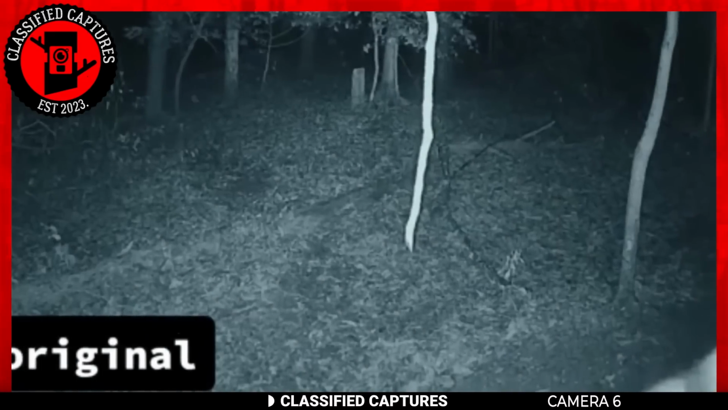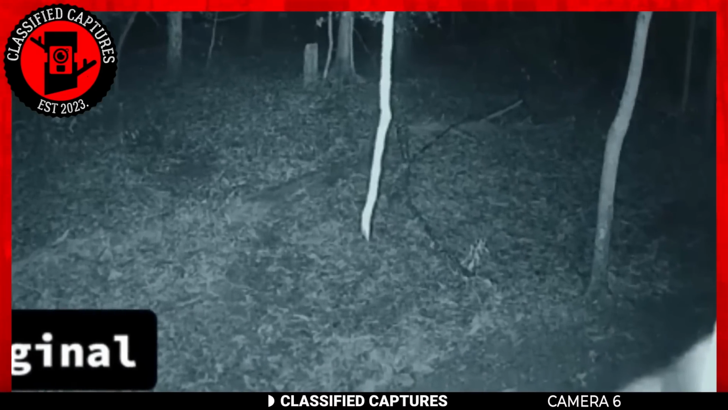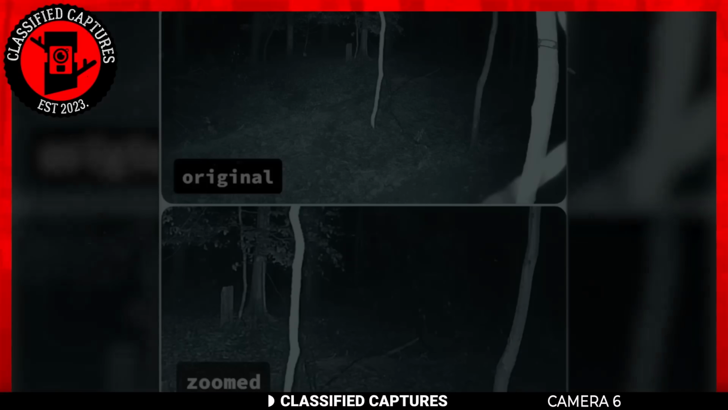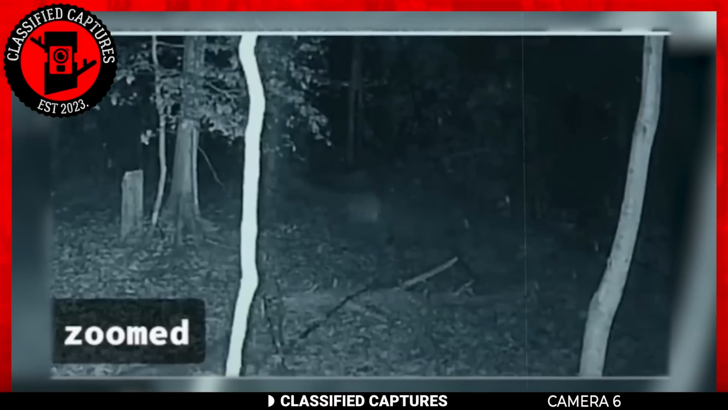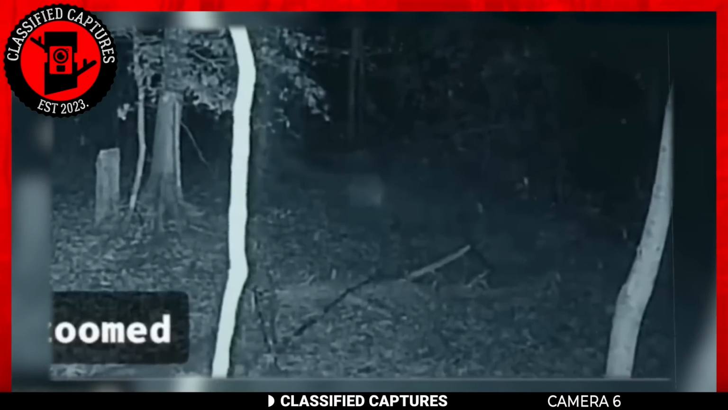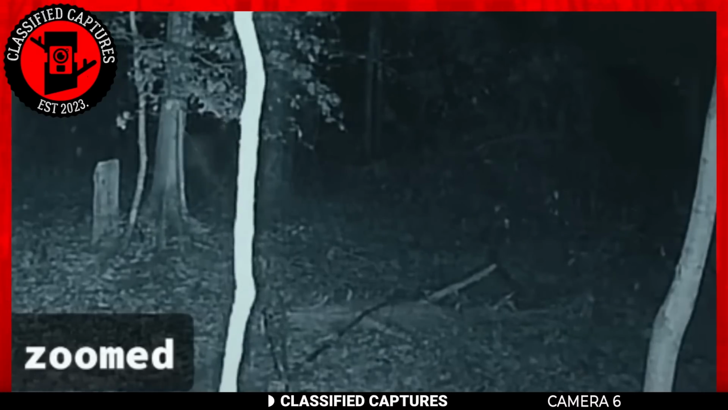This next trail cam was captured on a path in the woods. When the owner retrieved the footage, he discovered something jaw-dropping and sinister. Take a look at the video. Did you see that? Watch it again. Looking closely behind the trees, there you can see a white shadowy figure moving swiftly through the woods.